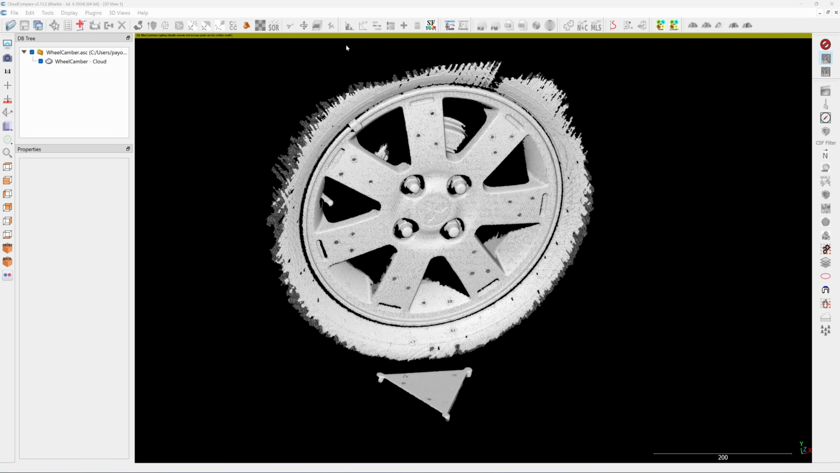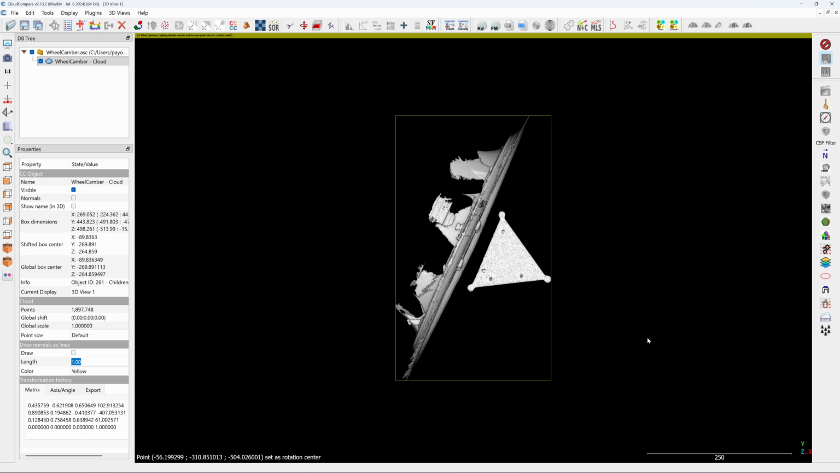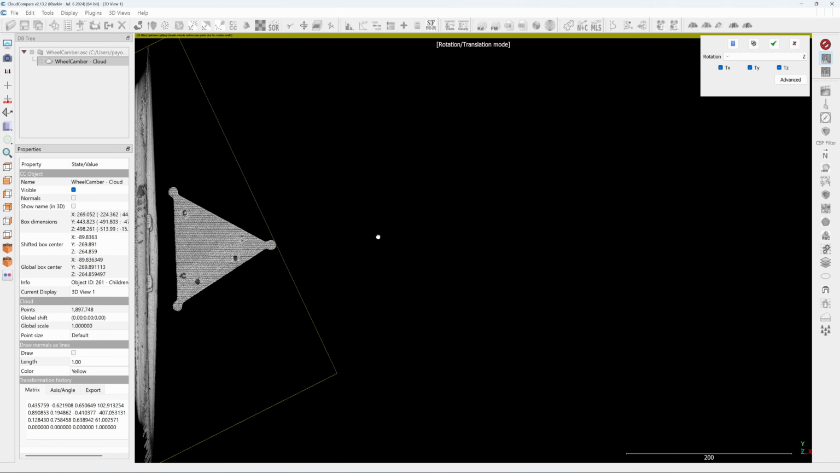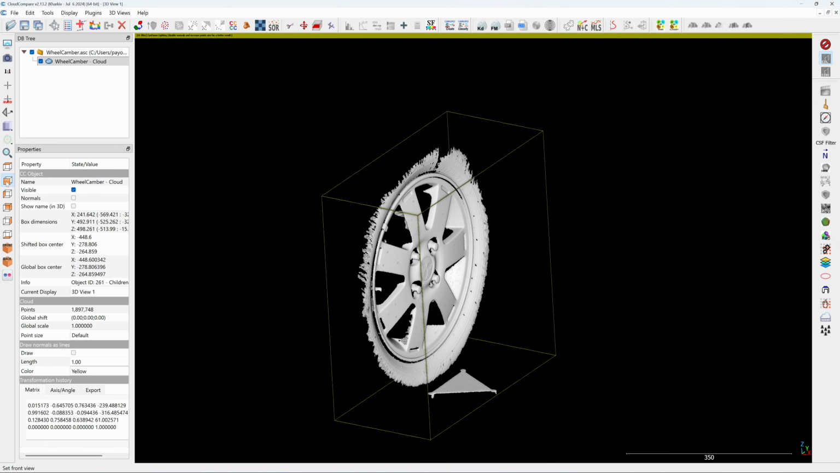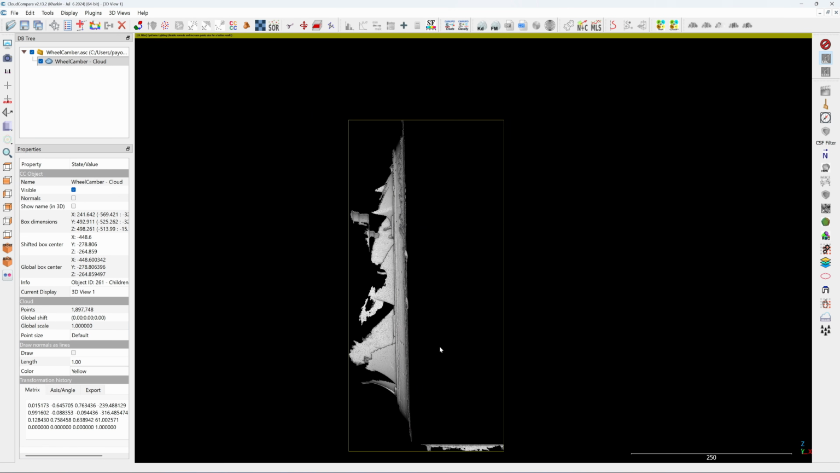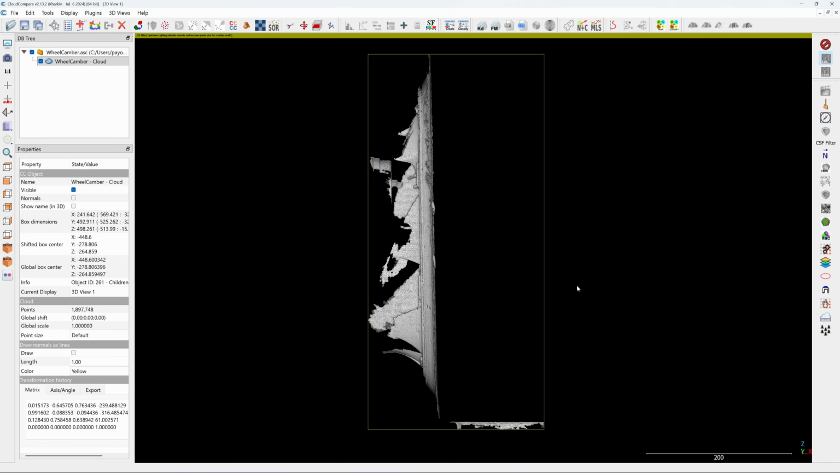In CloudCompare, let me align this to the XY plane, and next I'm going to rotate it along the Z-axis. Okay, if I simply look here, yeah, it has negative camber. It's just quite a lot for a small car. Why does my real wheel have so much negative camber angle?